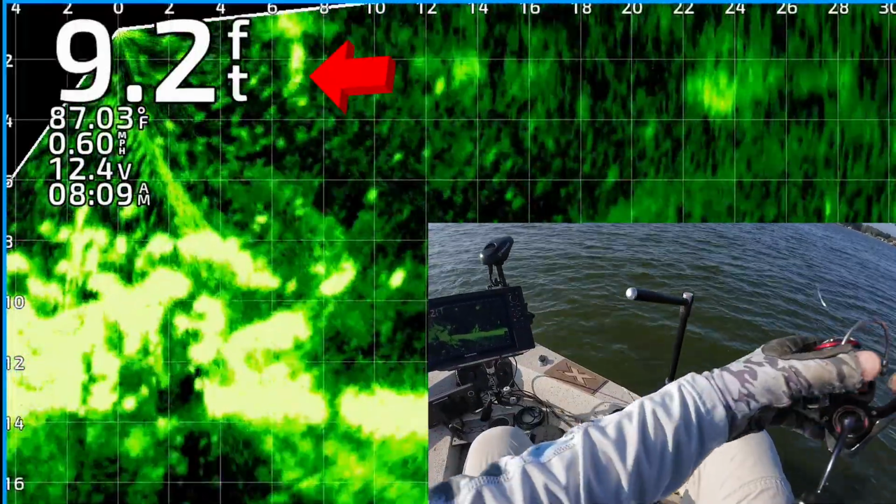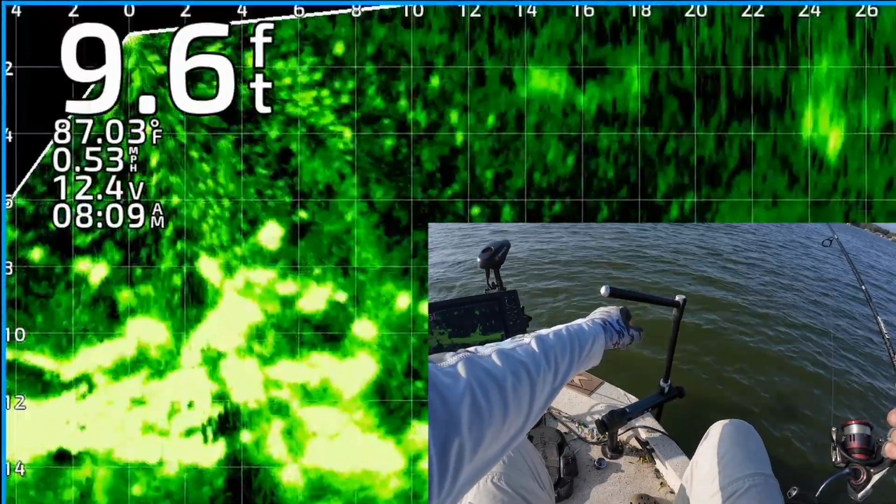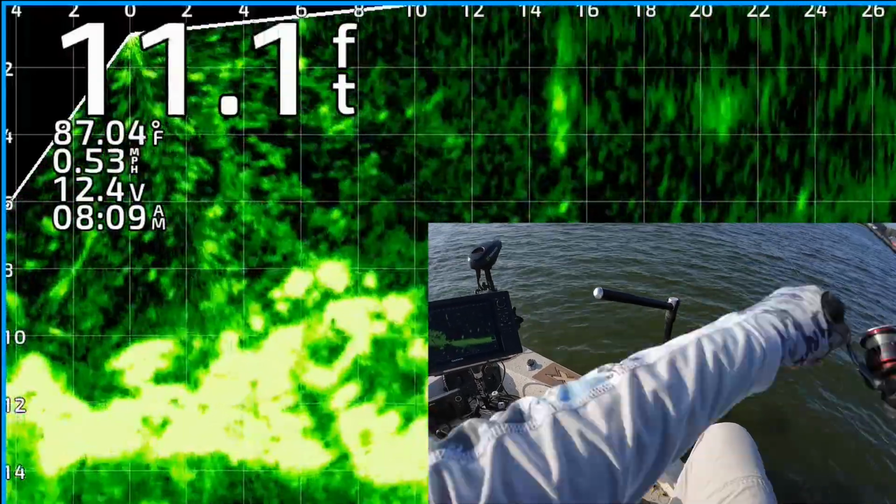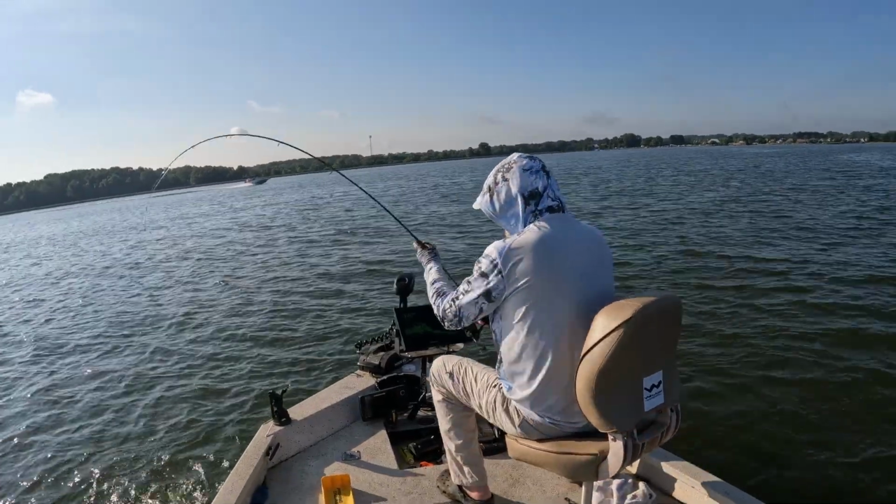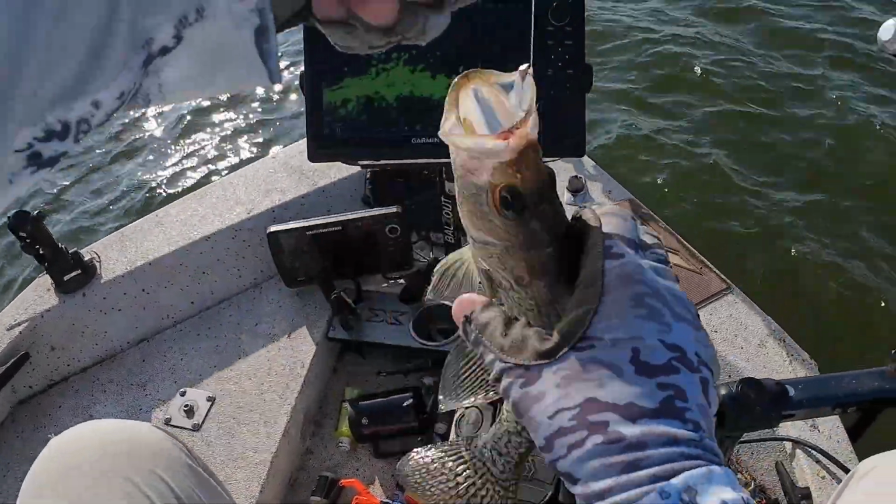Okay, I'm gonna drop it right down. It's only 7 feet from the boat. This is where a shorter rod kind of helps you. There's my jig and weight. 6 feet away from the transducer. Kind of twitching it. Got that one. One of them couldn't resist it. Right there in that mix. Let's hang out there for a minute.